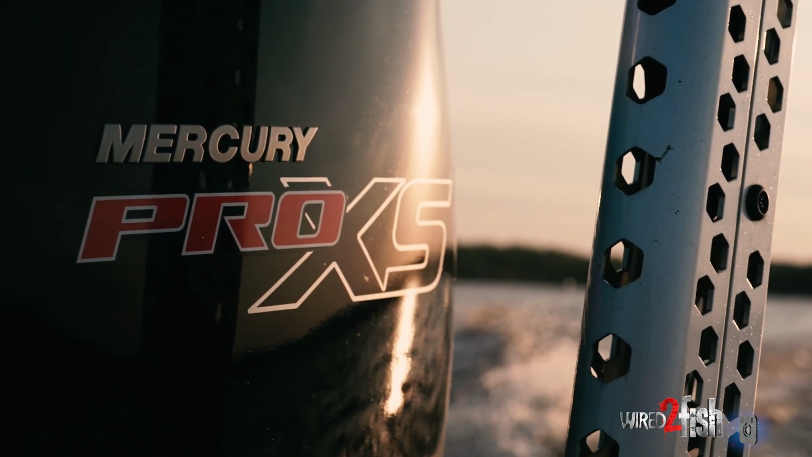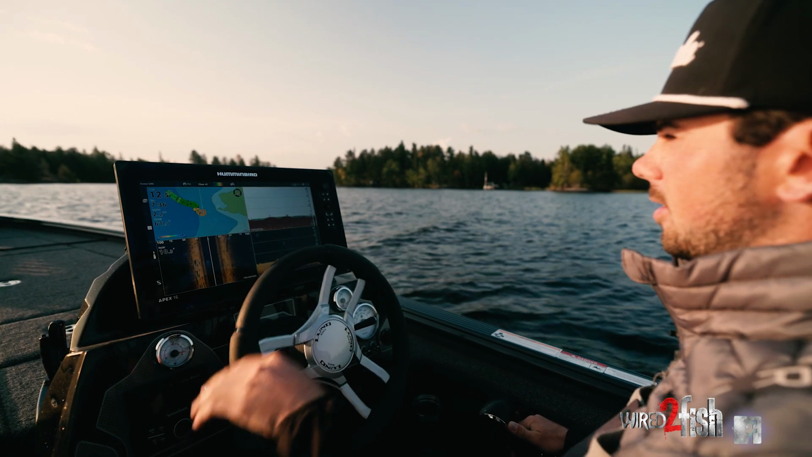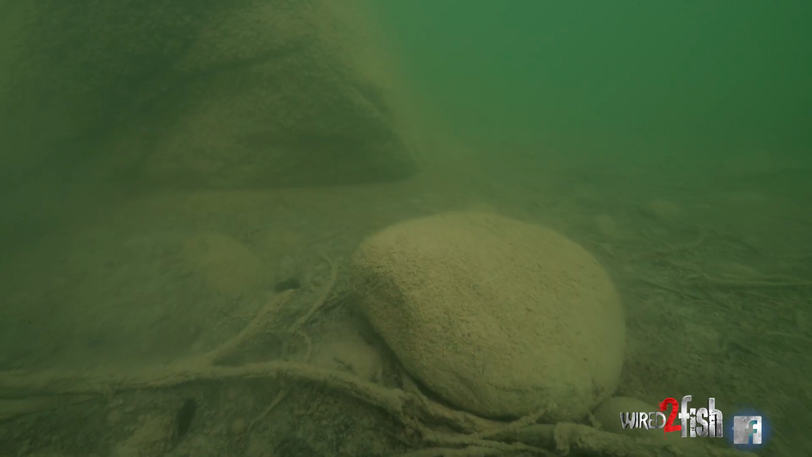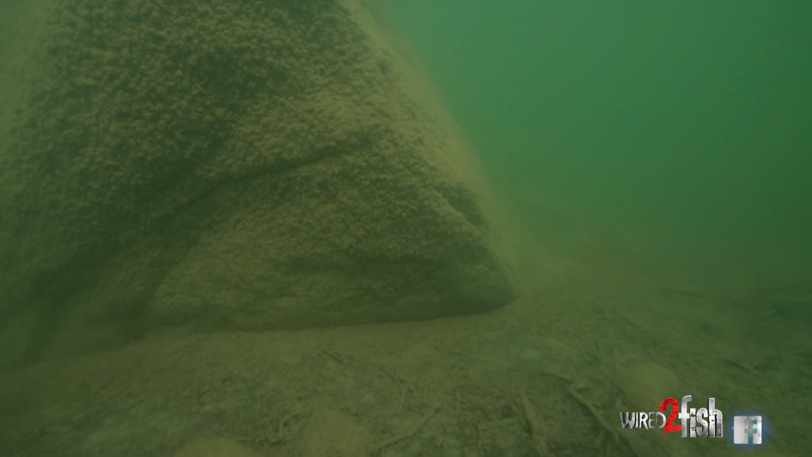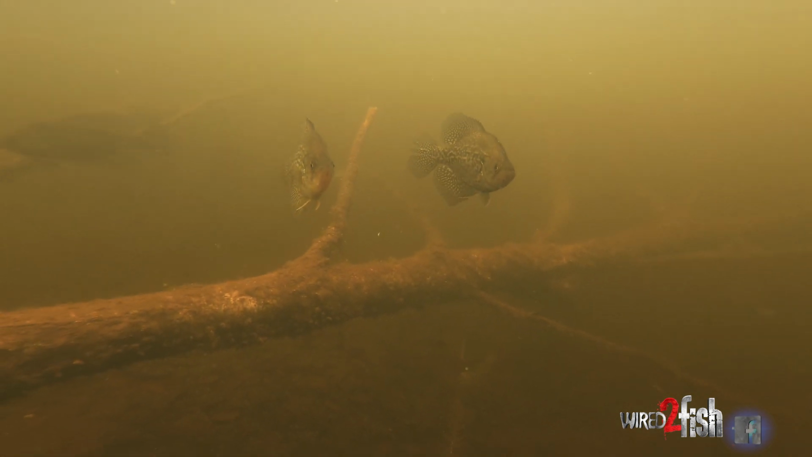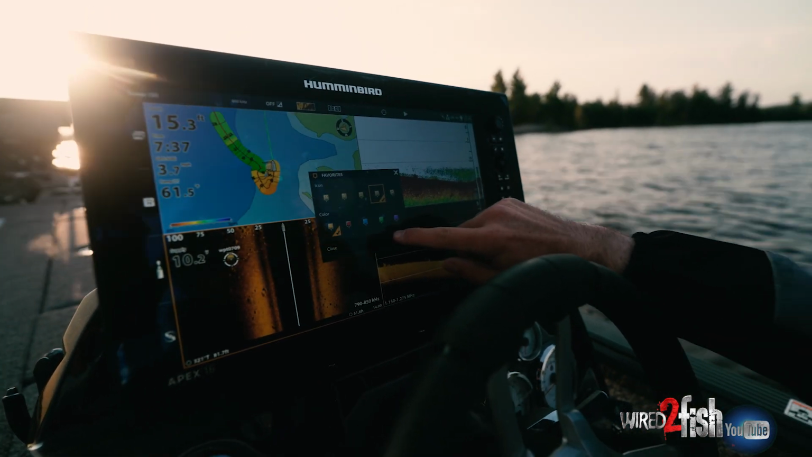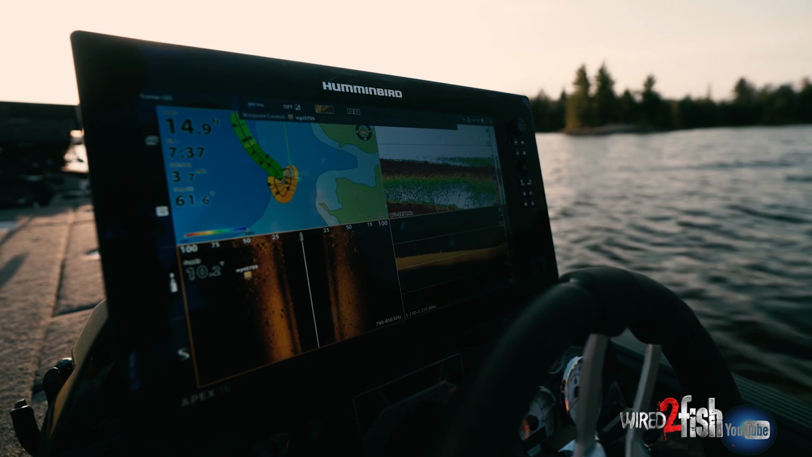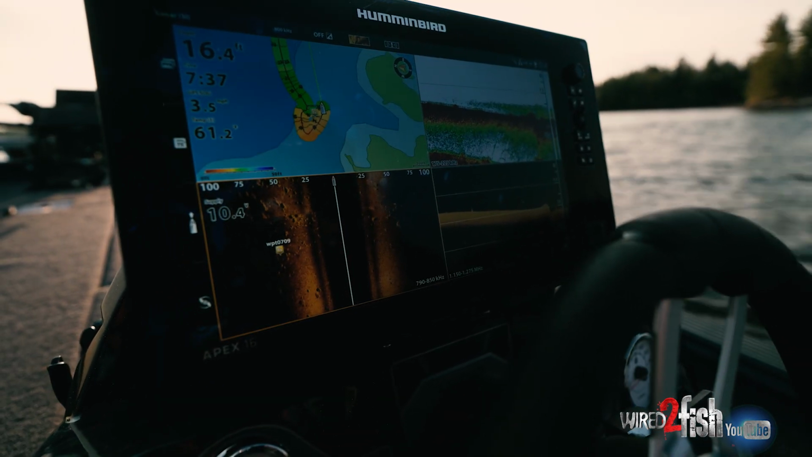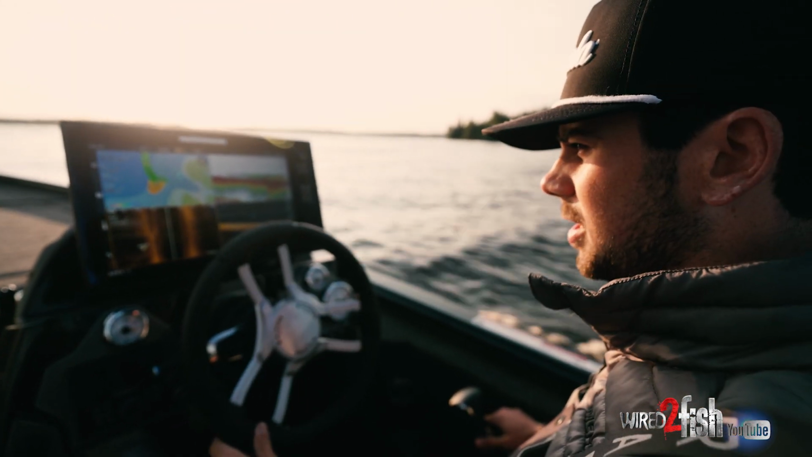Just pulling up on the first little spot here. What we're looking for, these are all spots that I've found in the past couple of years, and it's hardcover. Whether it's a big isolated boulder or a standing log, deadhead, anything like that, something to consolidate these crappies. I found these trees just smallmouth fishing for a tournament, and just like with any good looking piece of structure, it can hold walleyes, smallmouths, crappies, pike, you name it. A good spot's a good spot.